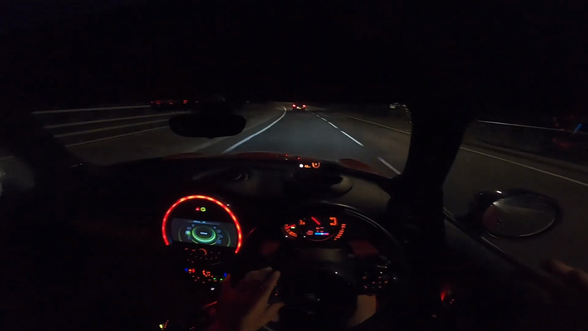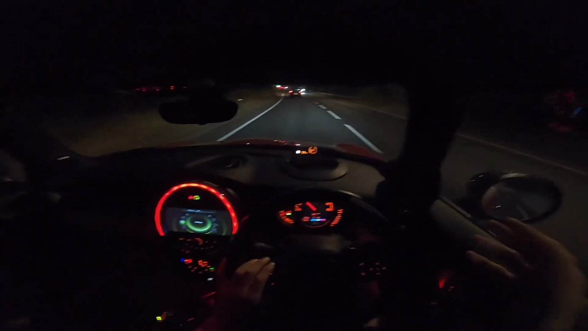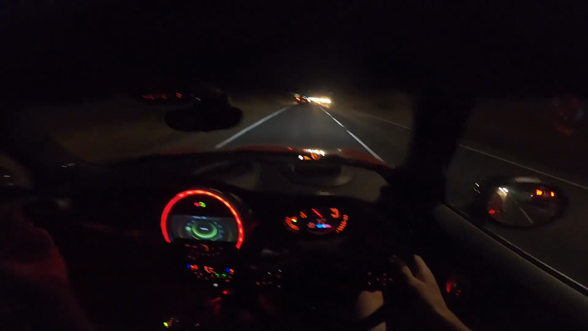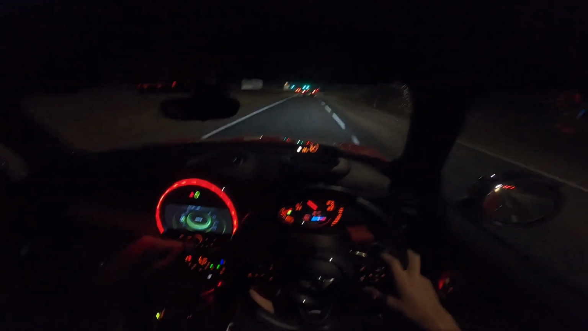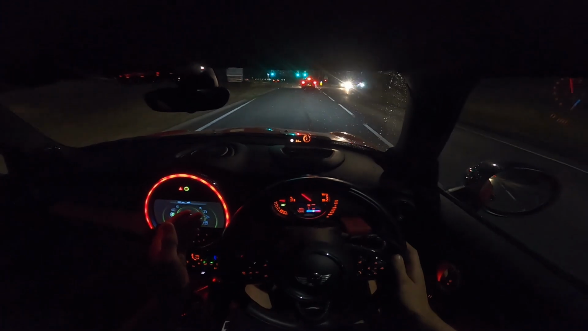So if you're new to the channel and you've not seen a JCW before, or you don't know much about them, then this is my F56 Mini John Cooper Works. It's got 230 brake horsepower, 0 to 60 in 6.1 seconds with the automatic gearbox, which is what we have here with the flappy paddles, and it does 6.3 seconds to 60 if you have the classic manual. But as I say, we have the automatic today with the paddles.